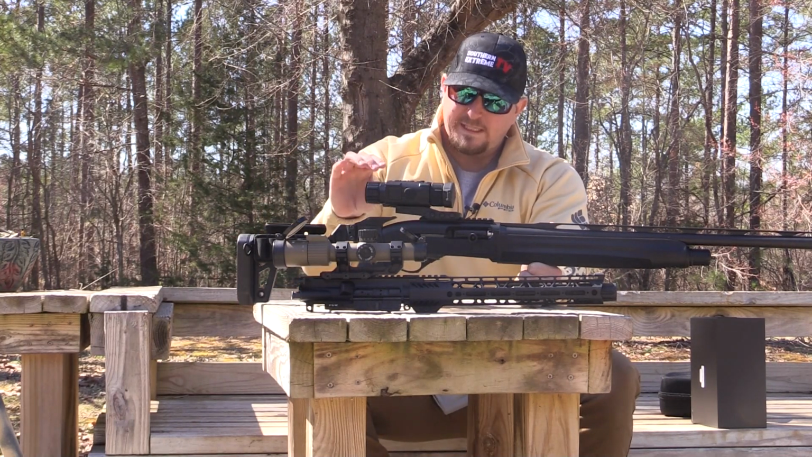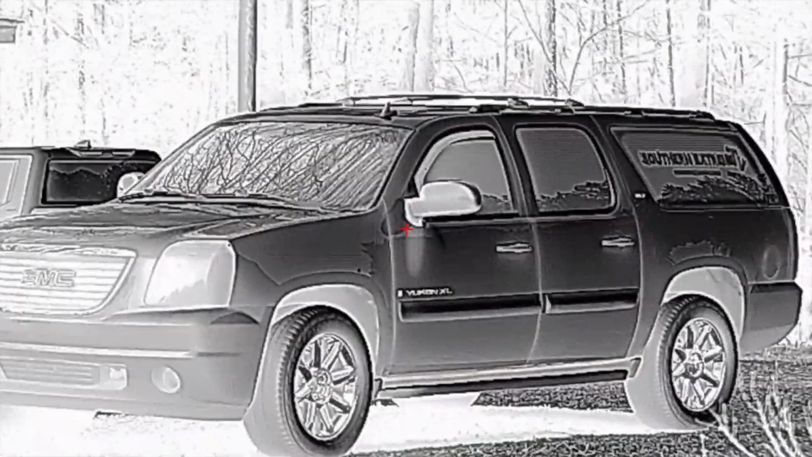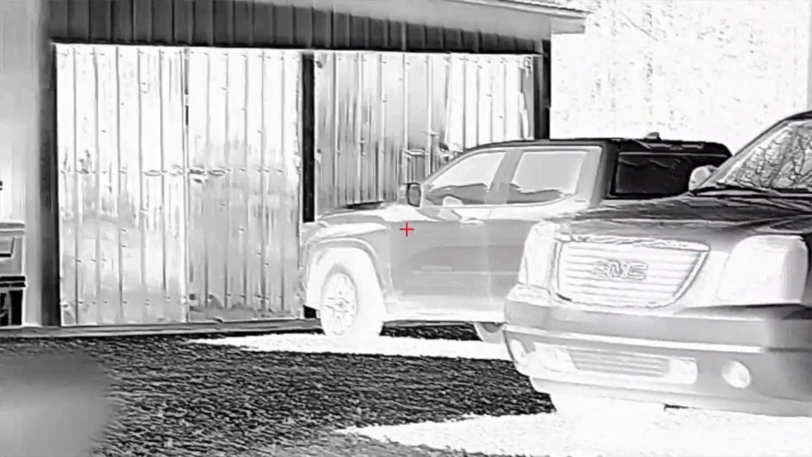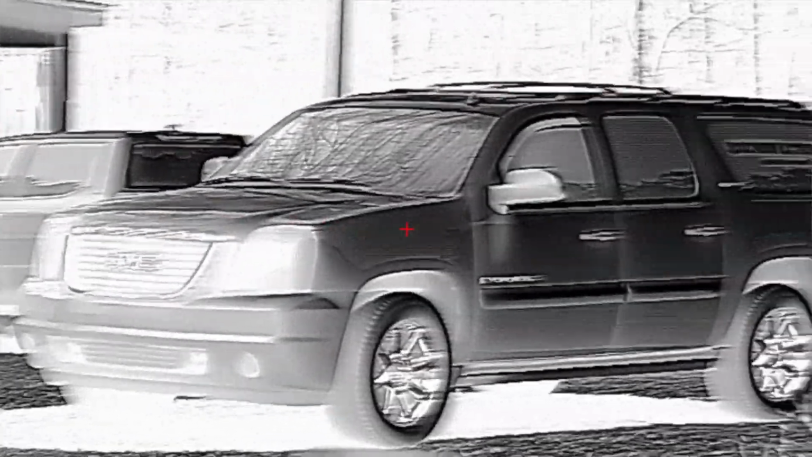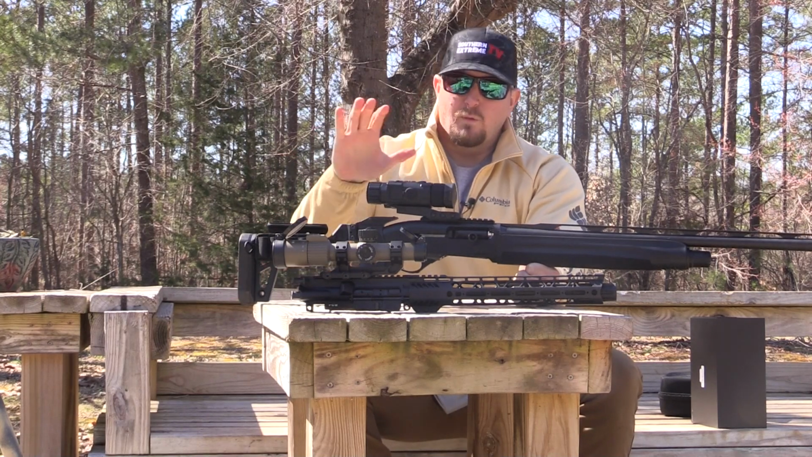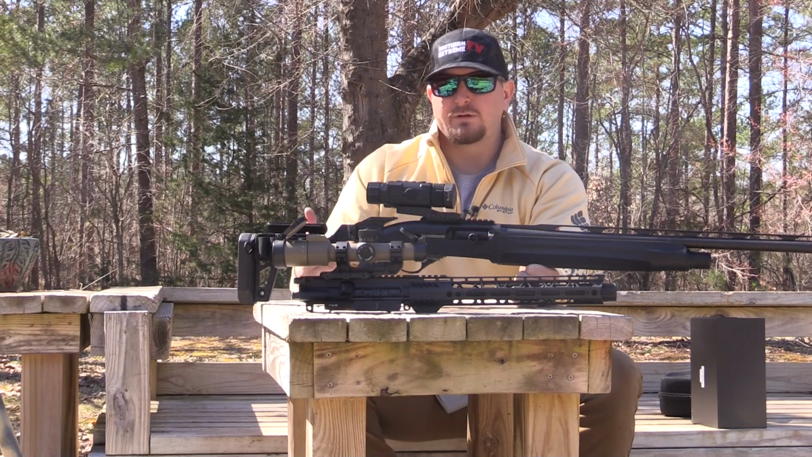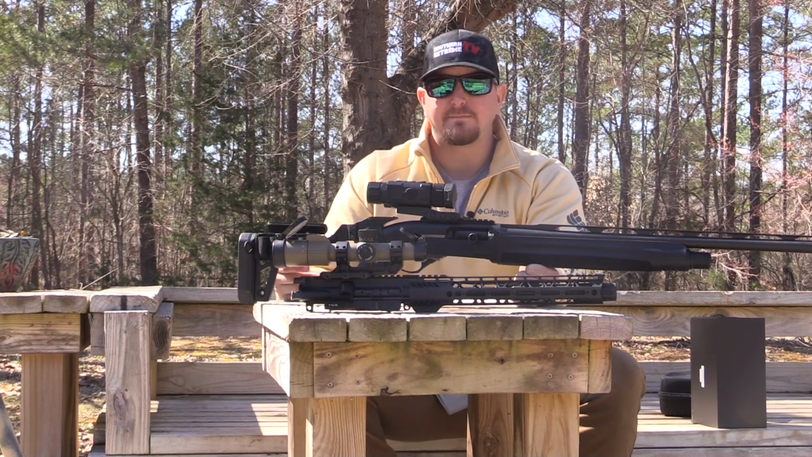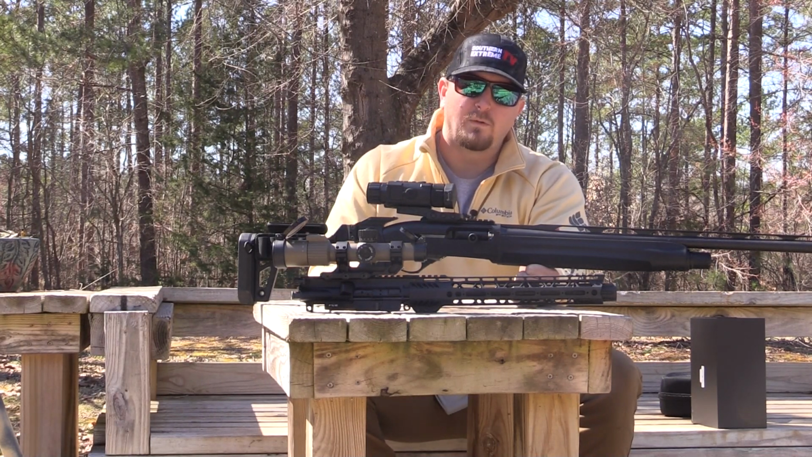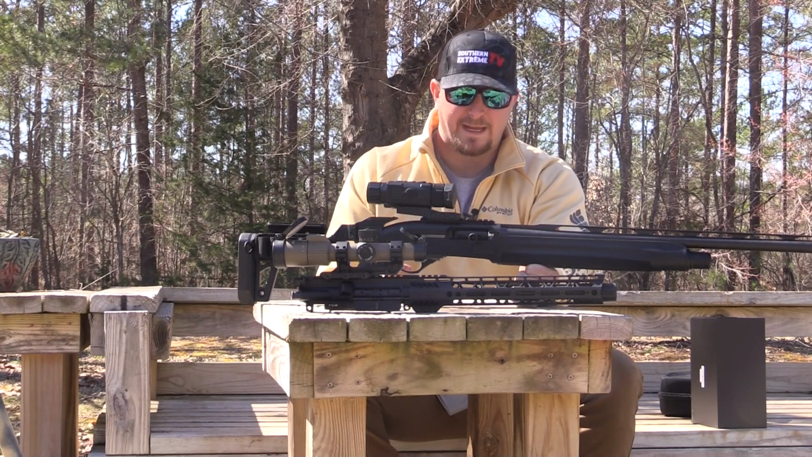So really excited about this scope. 640 resolution, 1.5 base mag. They do make this Hydra in a 384 resolution, and I think they make it in a 250 resolution. However, once you start getting down into that 250, 384 resolution, they start increasing the base mag. So I think the 384 base mag is maybe 2.5, and maybe the 250 resolution is like a 3X.